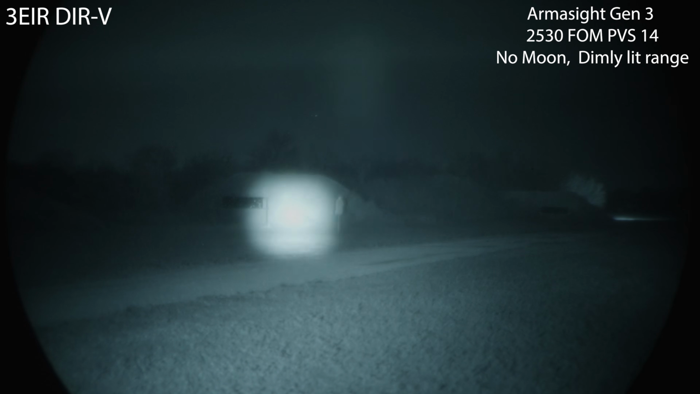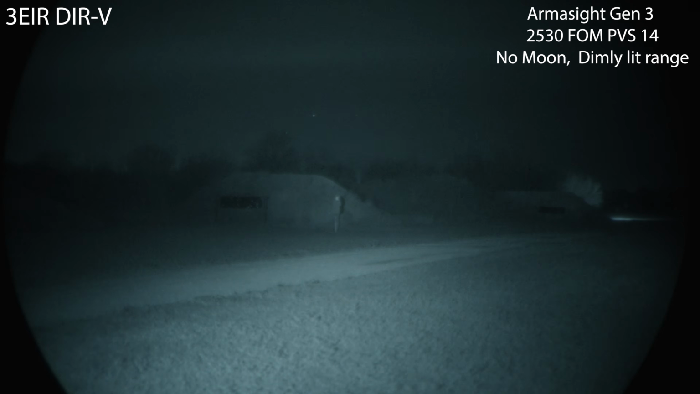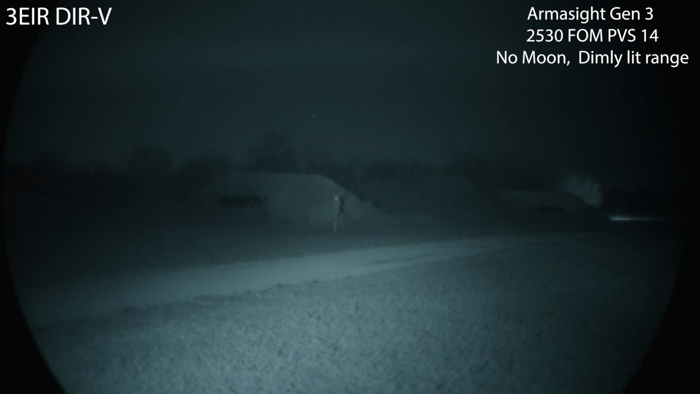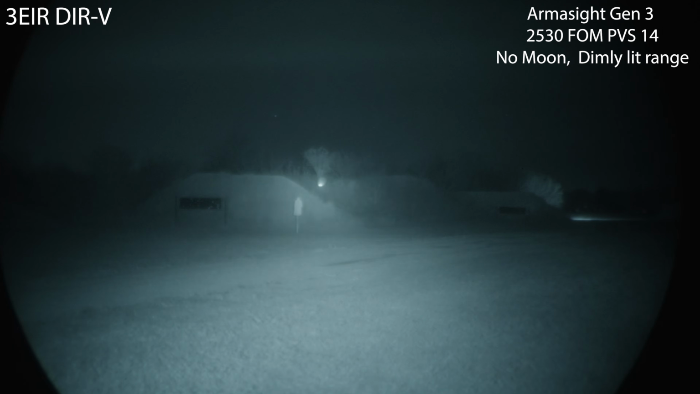And let's see how the diffuser looks. 50 over the illuminator. No diffuser. Diffuser. Sorry, no illumination. That's just the light we have shining downrange now. Dim light, but still light. And there you go.